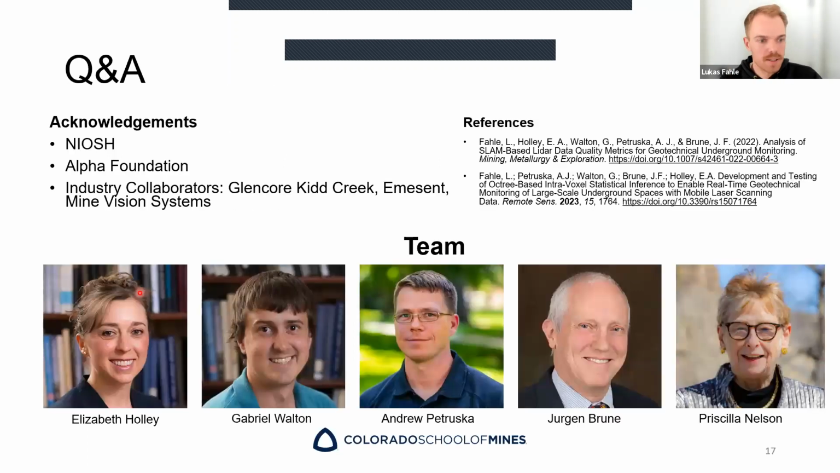Yeah, that's pretty much it. Here's the team, or my committee, that has helped me tremendously on this work, and I've received support from various institutions, and especially the industry collaborators we had are amazing. Kid Creek has been super helpful with their data. Emerson is one of the companies that built some of the most cutting-edge mobile lidar scanning systems. Mind Vision Systems just released a really cool tool for face mapping. So they've all been involved in this in one form or another, and I'm super grateful for their help. And it's been a great project.